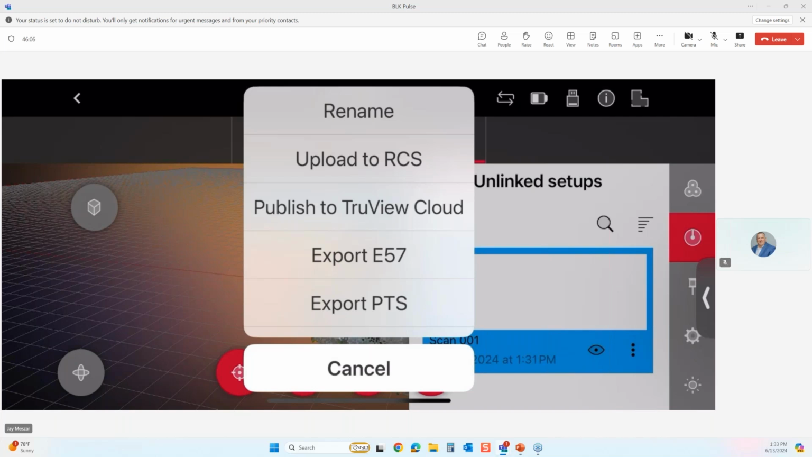Let me just talk quickly about Reality Cloud Studio. If you haven't looked into this and you are currently scanning, I encourage you to look into it. It is a way for us to take that data, put it up on Leica's Reality Cloud Studio service, and in some cases automatically register it, and also create meshes.